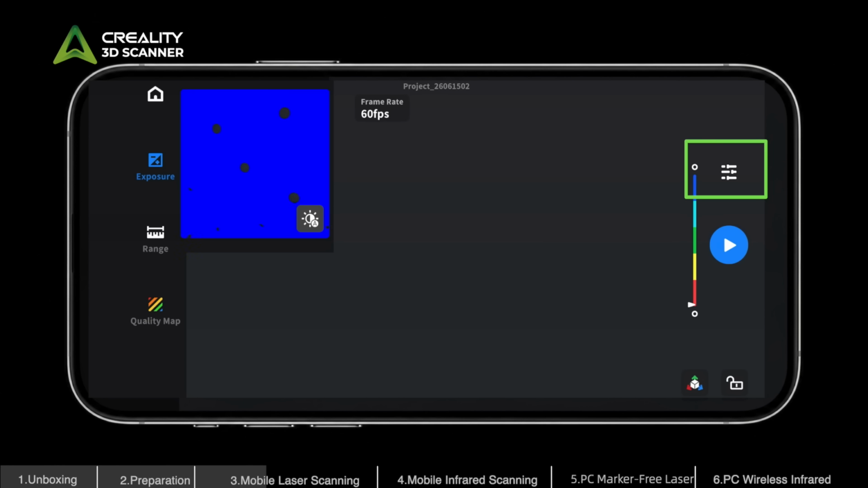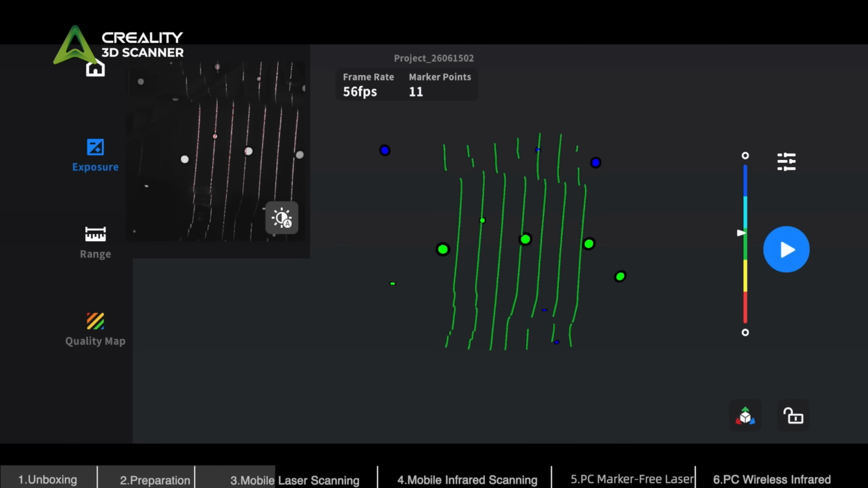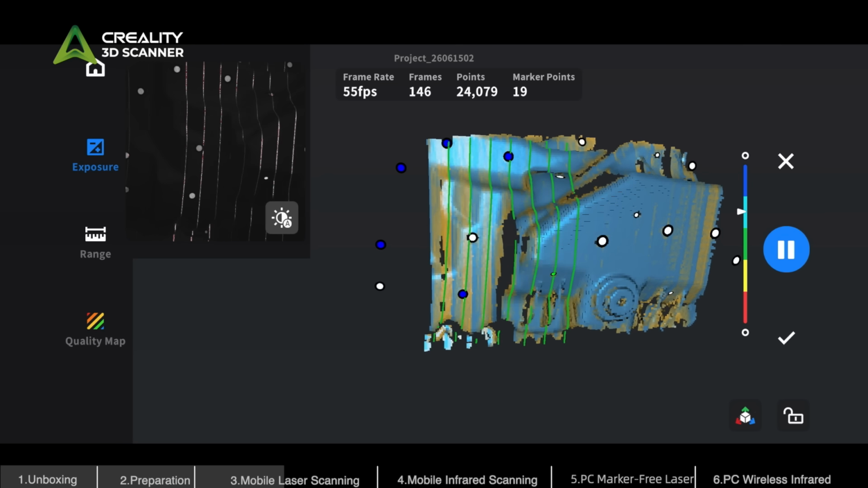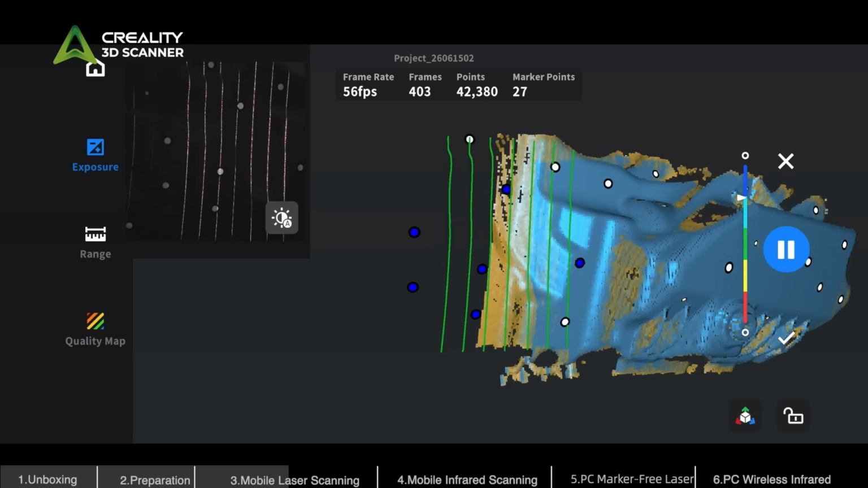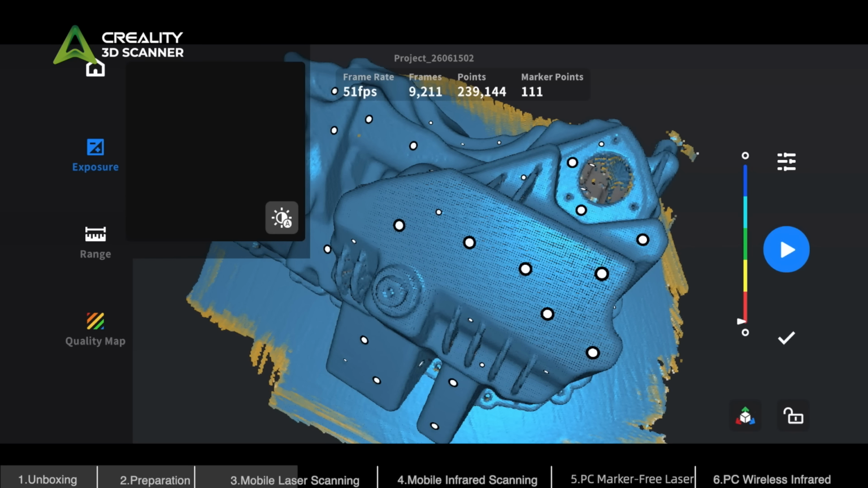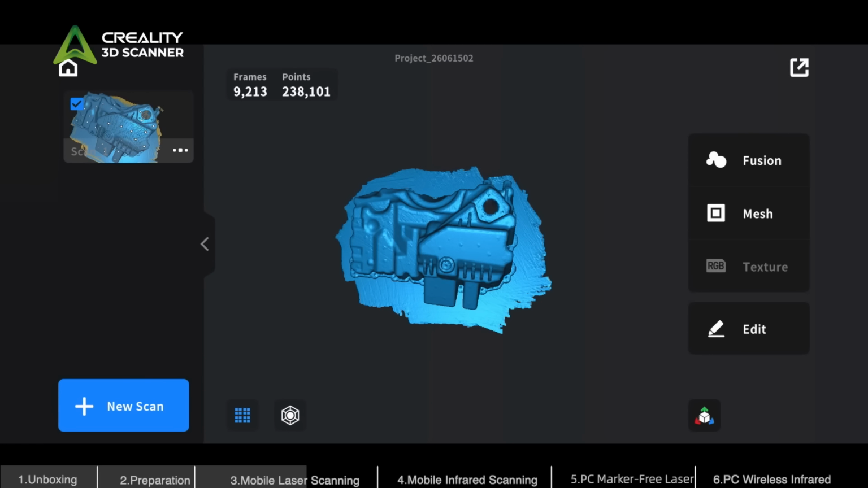Make sure the current scanning mode is set to blue laser. Tap Start to begin scanning. Move the scanner around the object to capture the complete surface. When the scanned area turns dark blue, it indicates good scan quality. Tap Complete to finish scanning and enter the post-processing page.